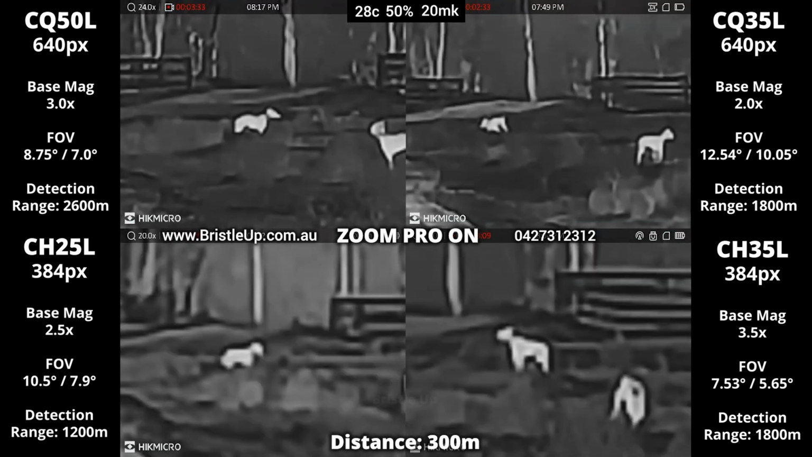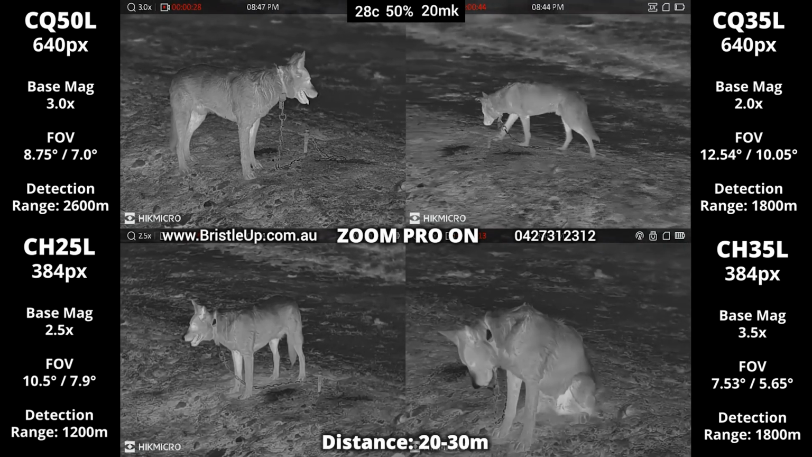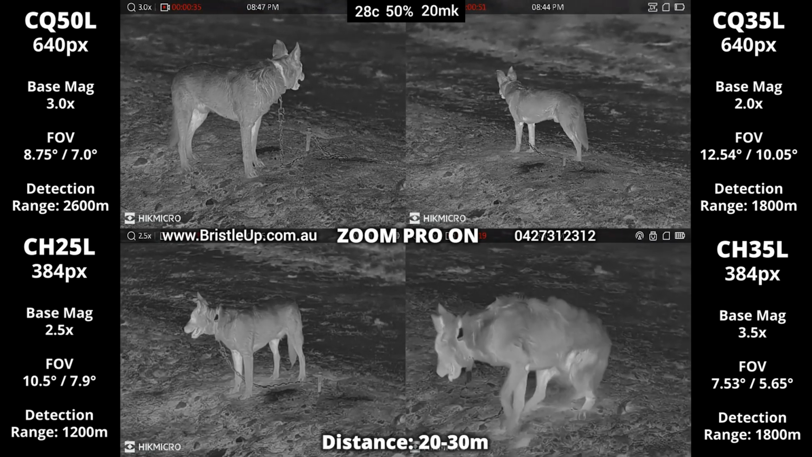Bearing this in mind, the images you are watching right now are recorded in unfavorable conditions during summer, but because of the 20 millikelvin sensor, it's still producing surprisingly exceptional image quality. These are also recordings, meaning the image you typically see through the thermal are slightly better than this.